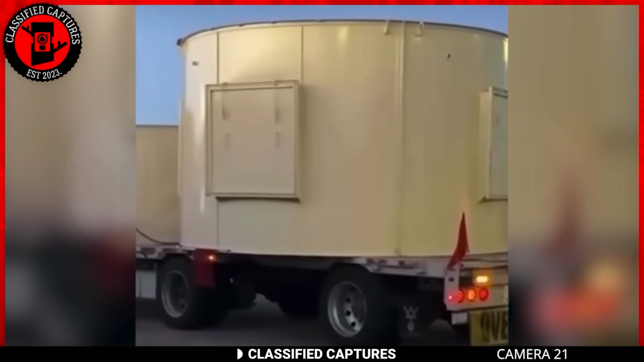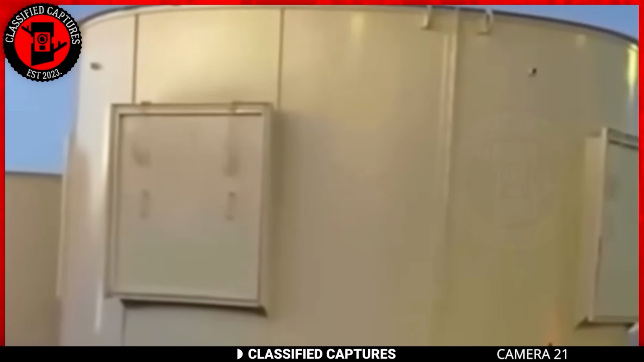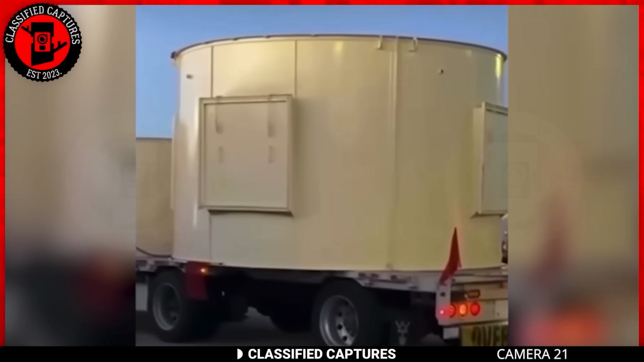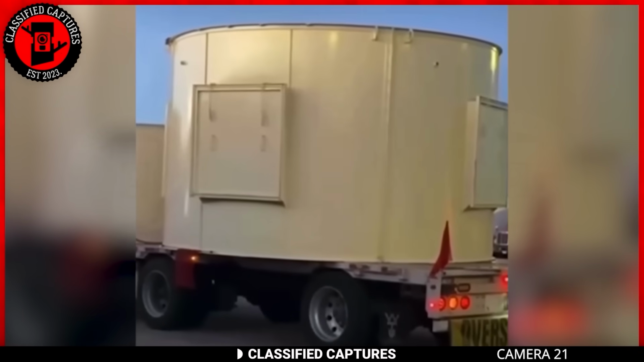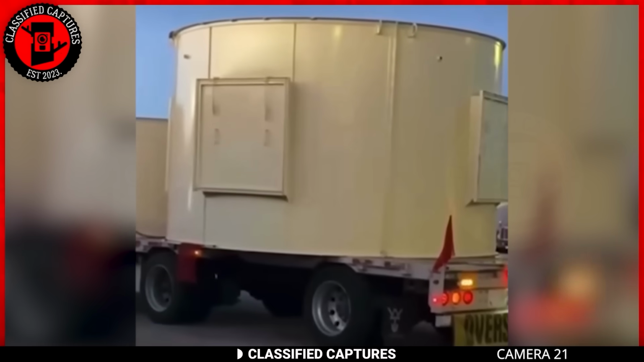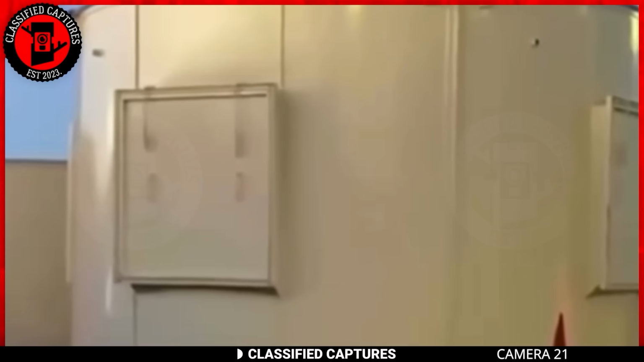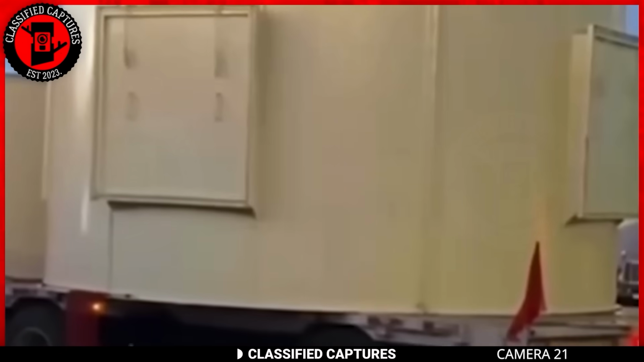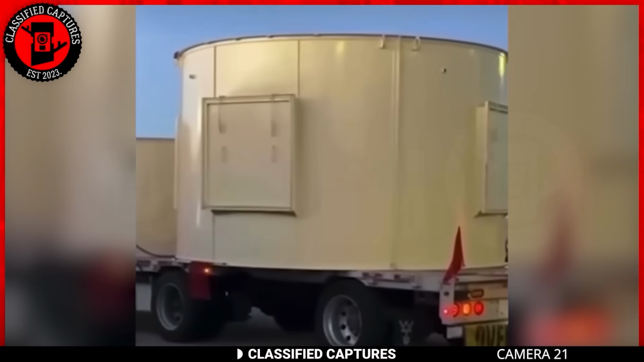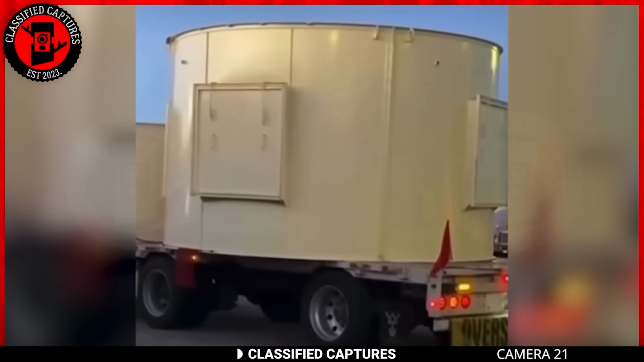Ever seen something and thought, well, this looks suspicious? We have a scenario right here. A man was in traffic on the road when he noticed a car ahead of him. It was a truck that had a curious-looking tank on its tail. This tank looked like some sort of reservoir. It was round and huge with some boxes on its side like a window. This could be anything at all, but what got the man's attention was what happened next.